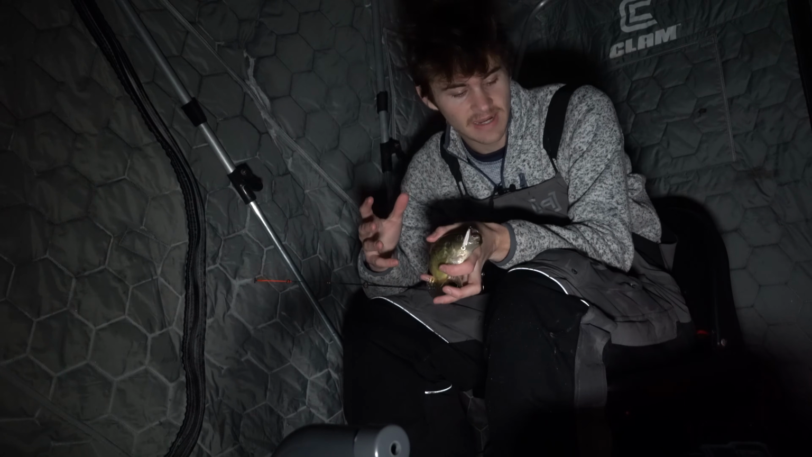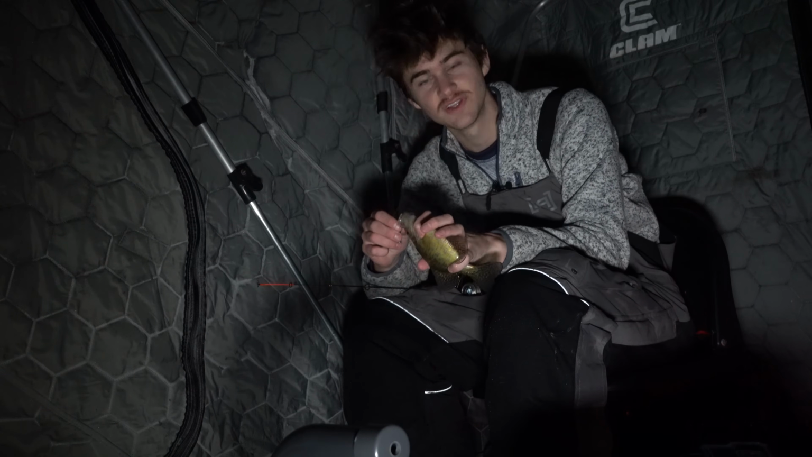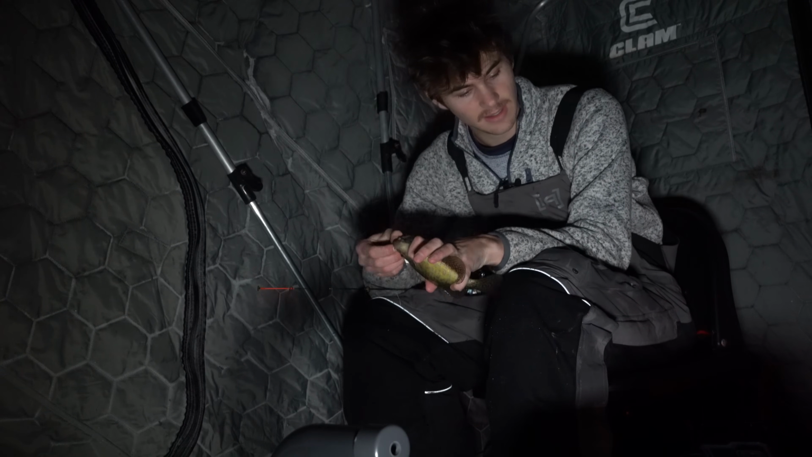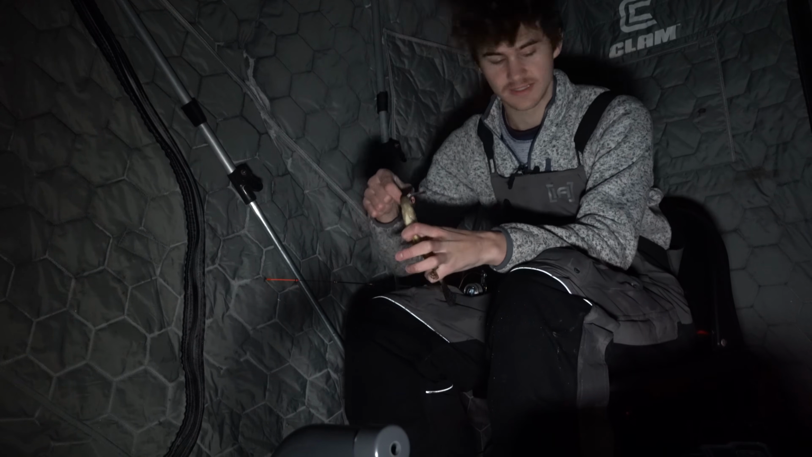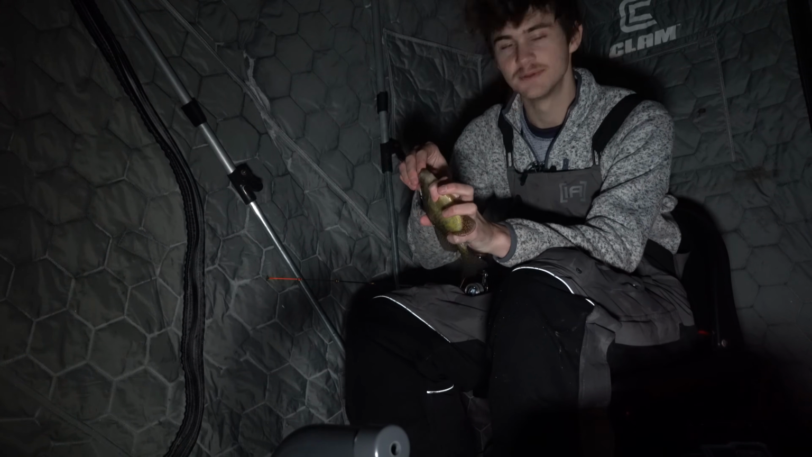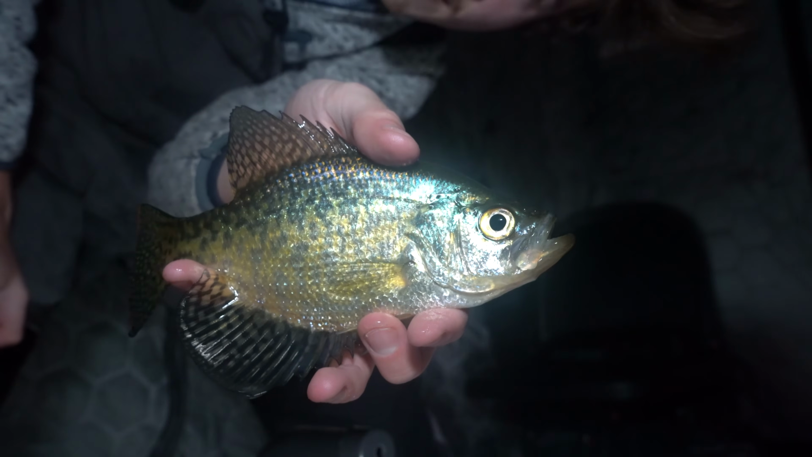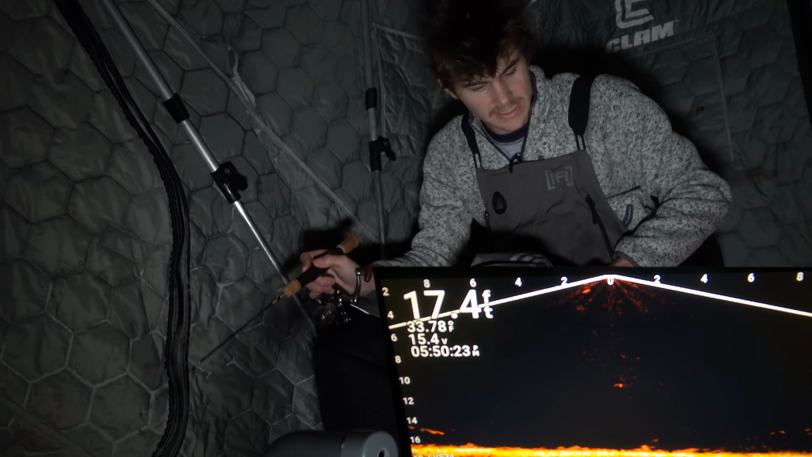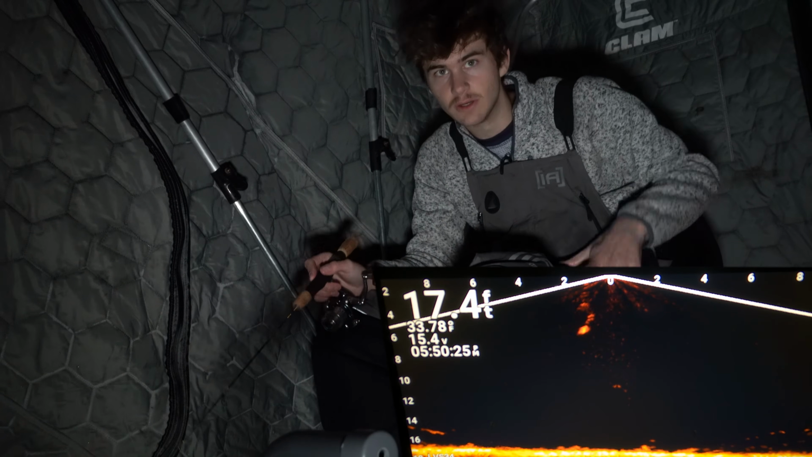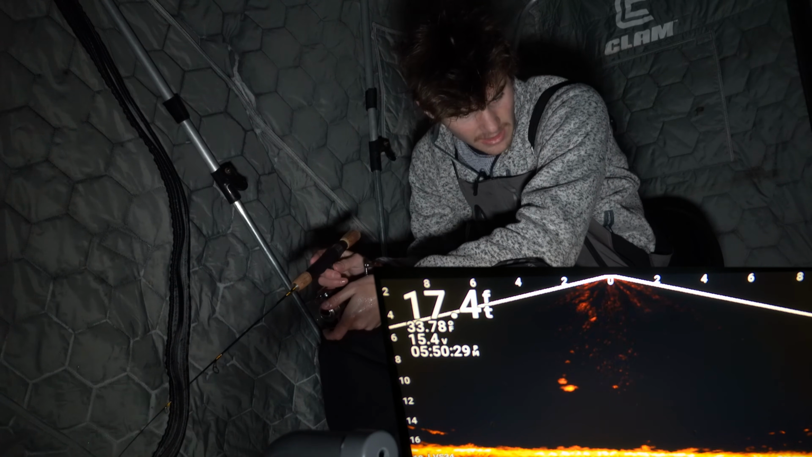Usually the higher suspended they are, the more aggressive they are. And that was the case for this guy right here. Came out from afar, ate the spoon. That is awesome. I love to see it. Absolutely love to see it. Beautiful fish. She is gonna get right back in the water, and there she goes. All right, let's drop back down here. See if we can mark anything really quick. I'm gonna drop right here, and I'm just gonna let my bait do all the work.